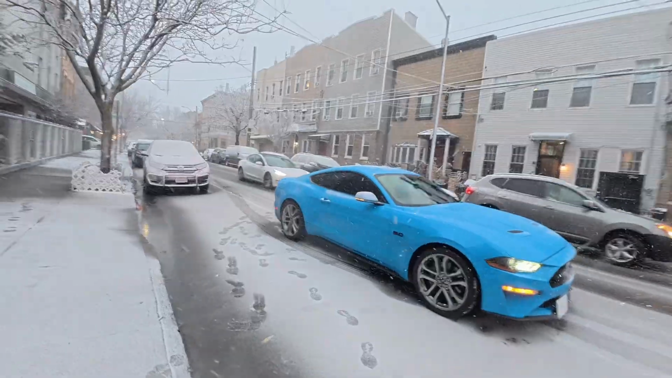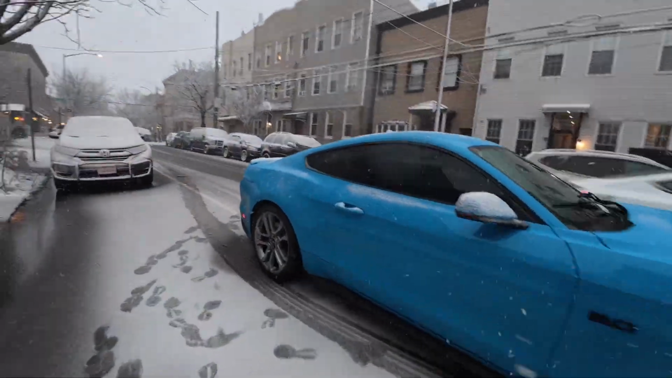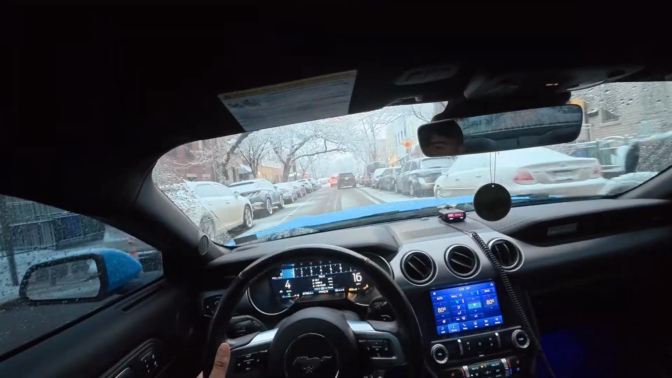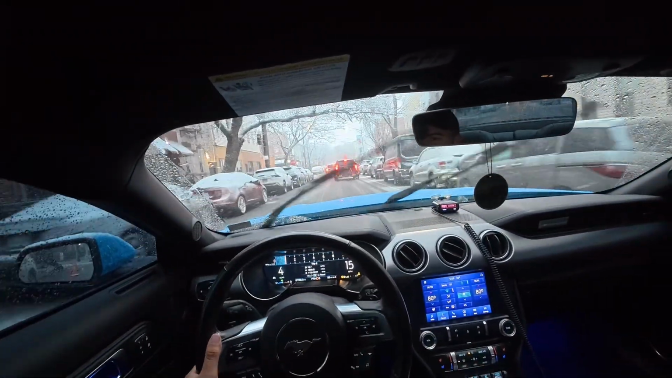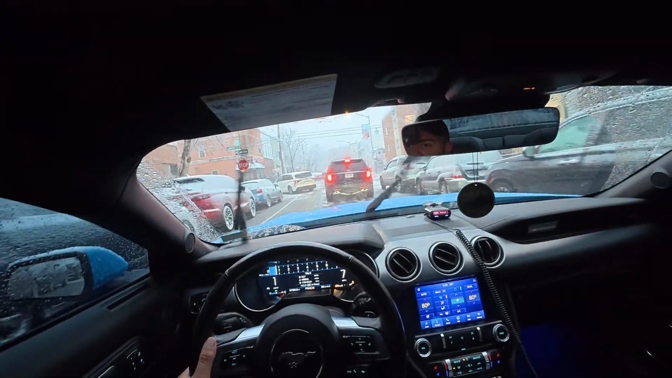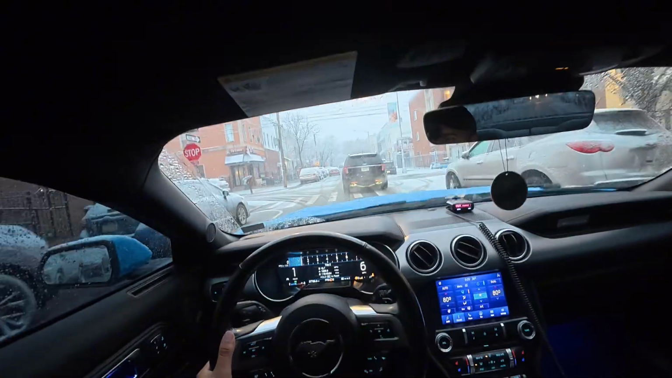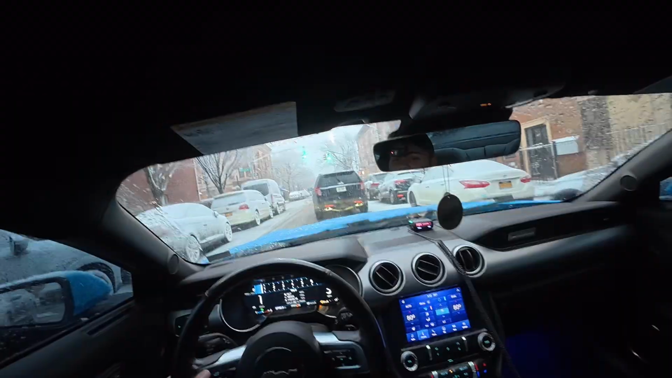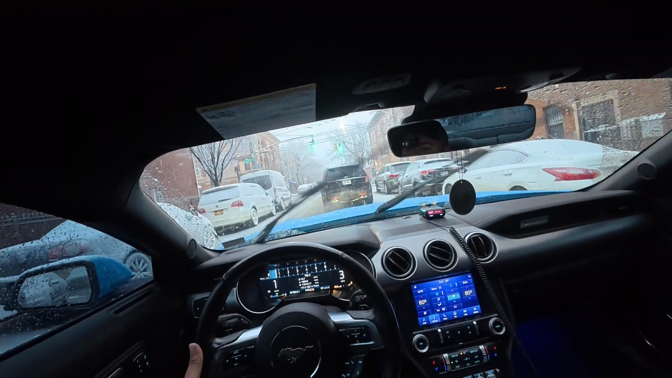Alright guys, it's already snowing. You can already see what the deal is. Got a rear-wheel drive Mustang in the snow. There's no parking, so you know what we gotta do. It's a little bit sketchy, and I have been sliding and fishtailing all over the place, but it's controllable so far. Snow is not too horrible yet, but I have to go drop my car off so that it is somewhat safe.